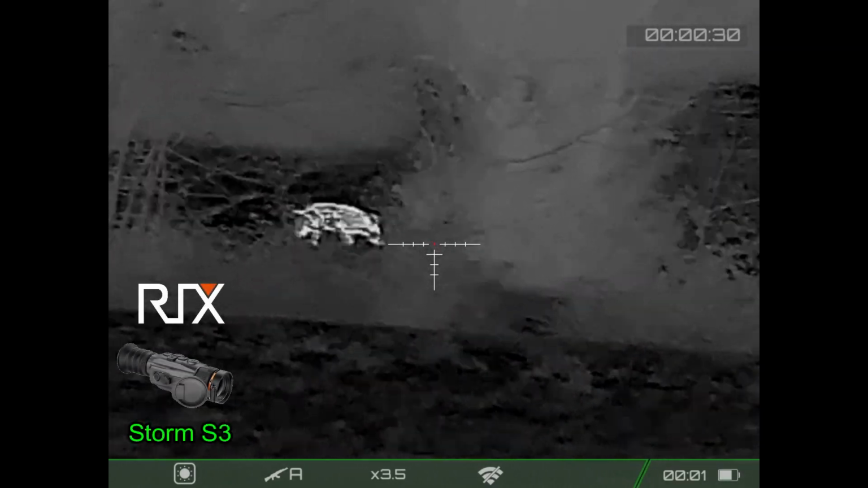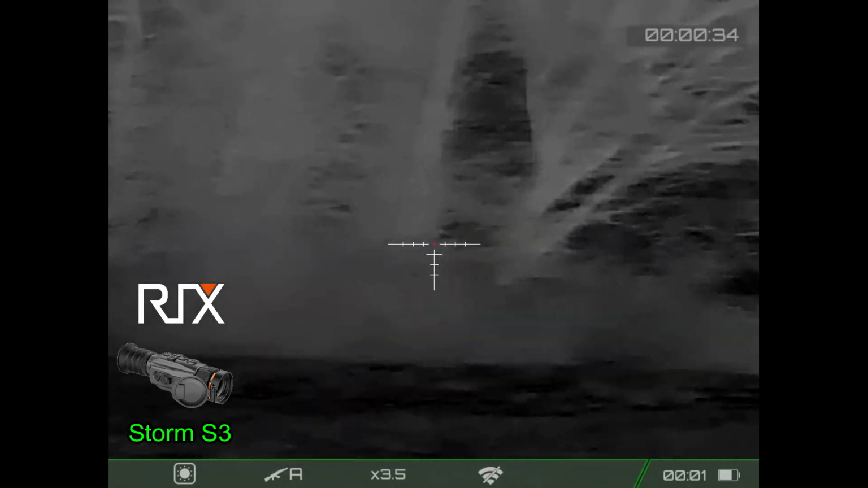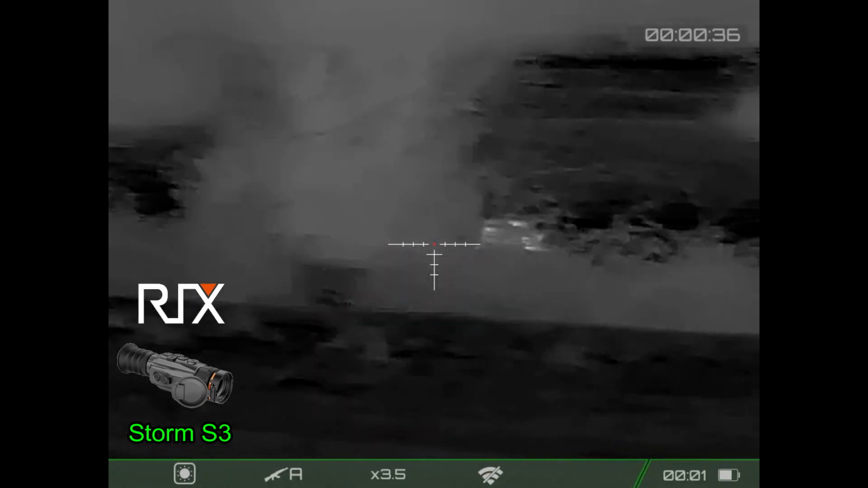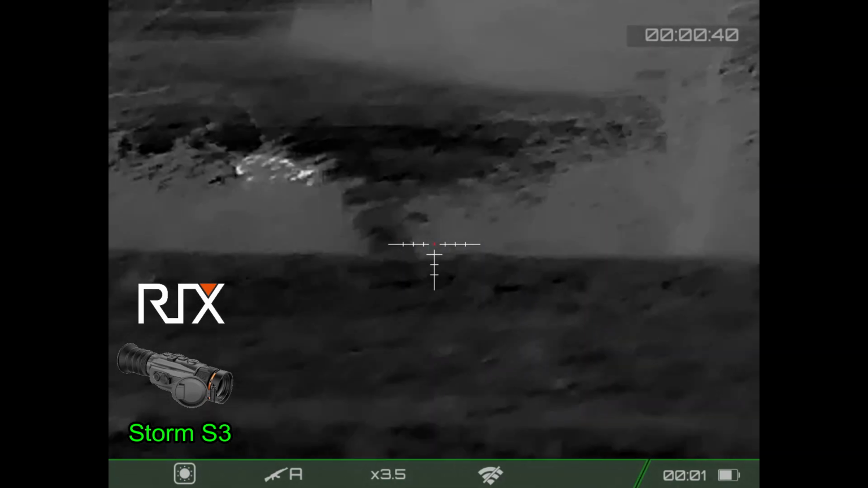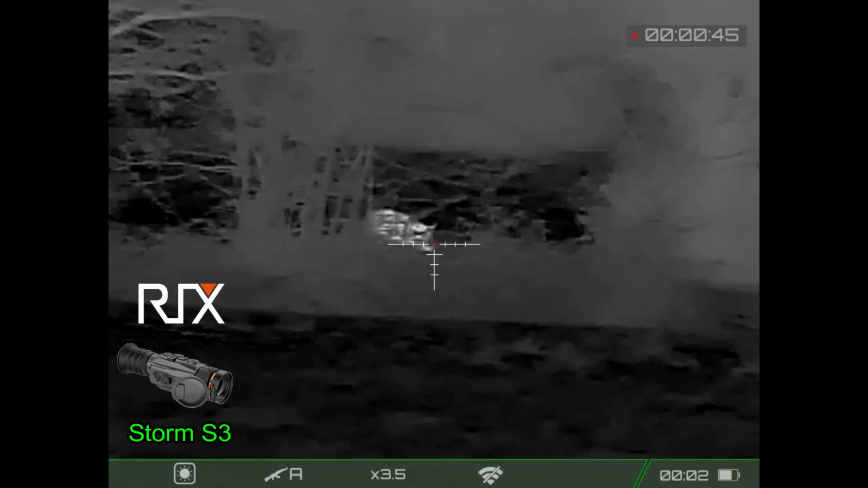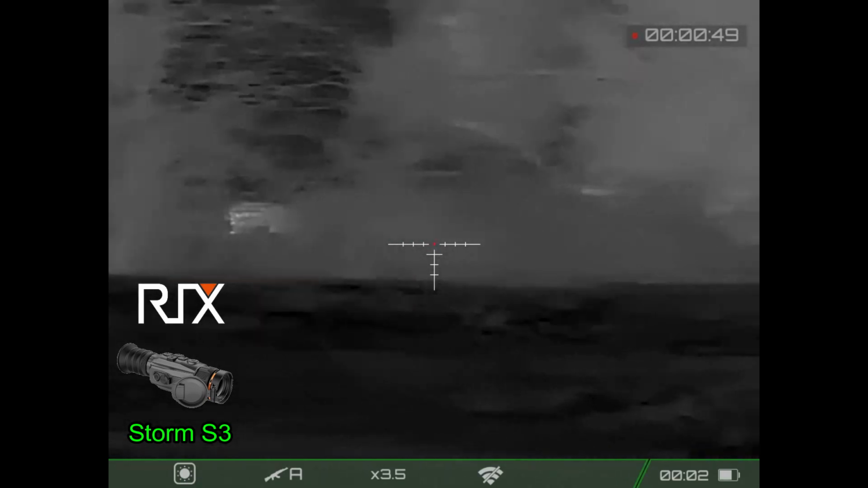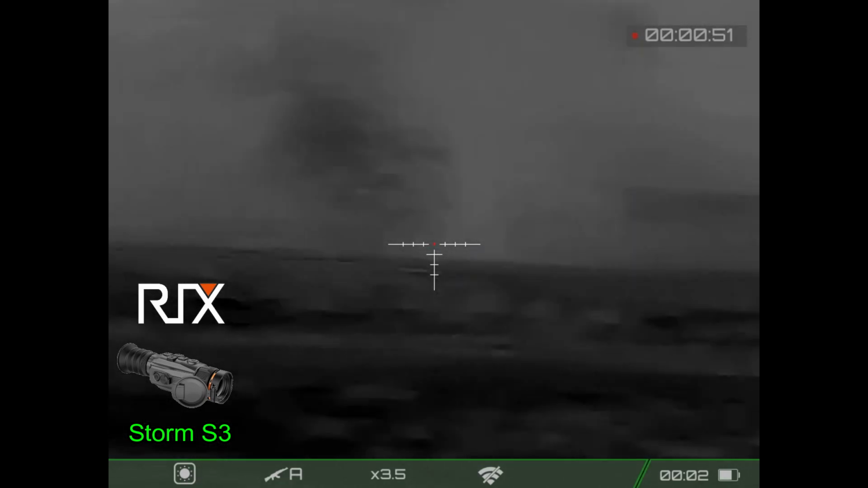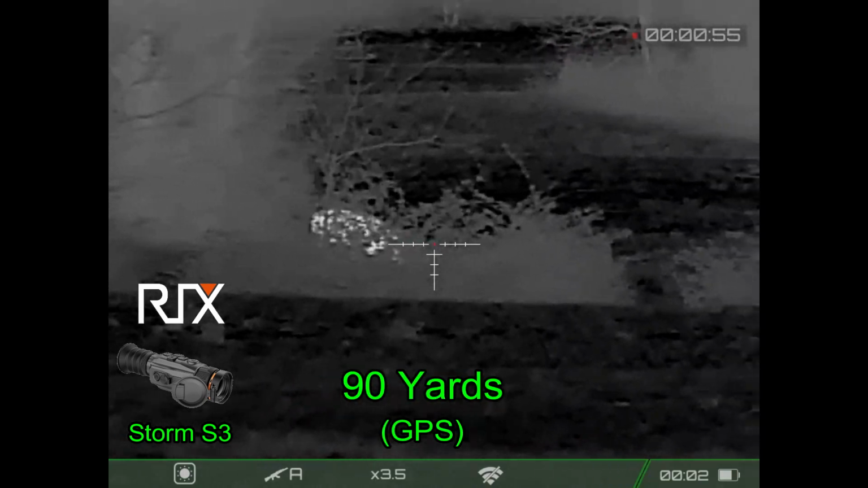So my goal, or my plan at this point, is to let the one hog that I know is a male go ahead and cross by. I'm going to pick up one of the two following hogs, hoping that they're a female, and when this first hog runs back to be with the others, I'm going to shoot it. That's the plan. One major exception to this plan is that I have this grove of trees that's directly in front of me that the hogs seem to be passing through or just behind, and it's occluding my view.